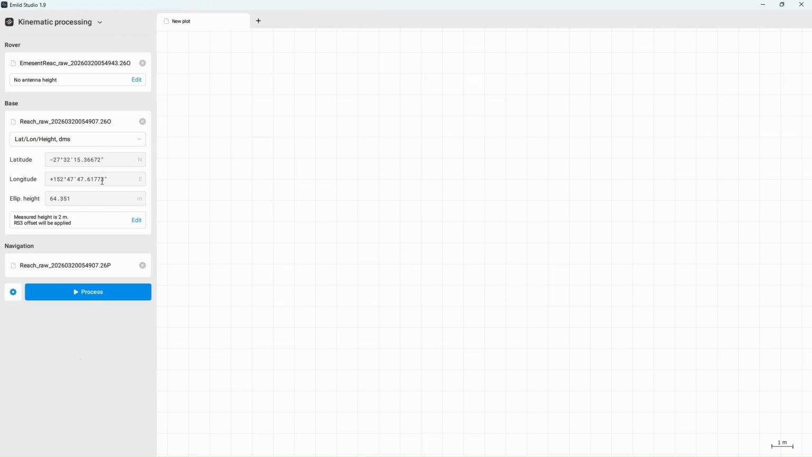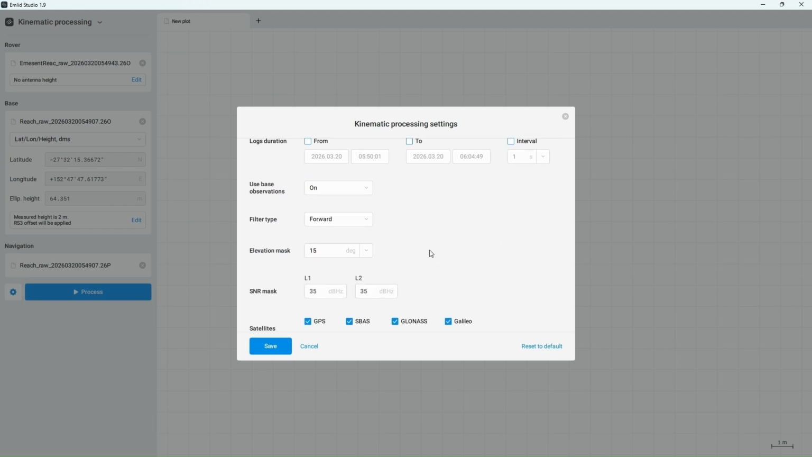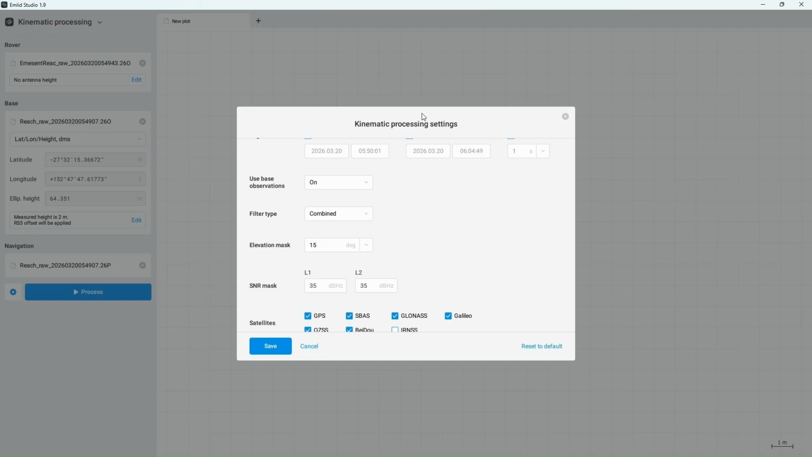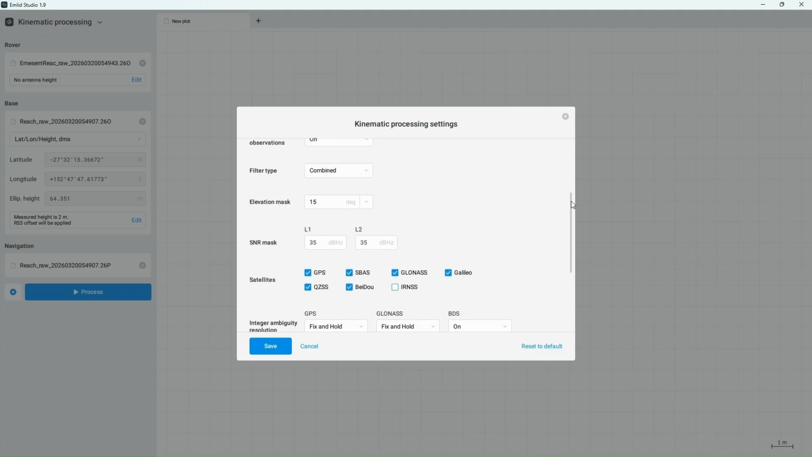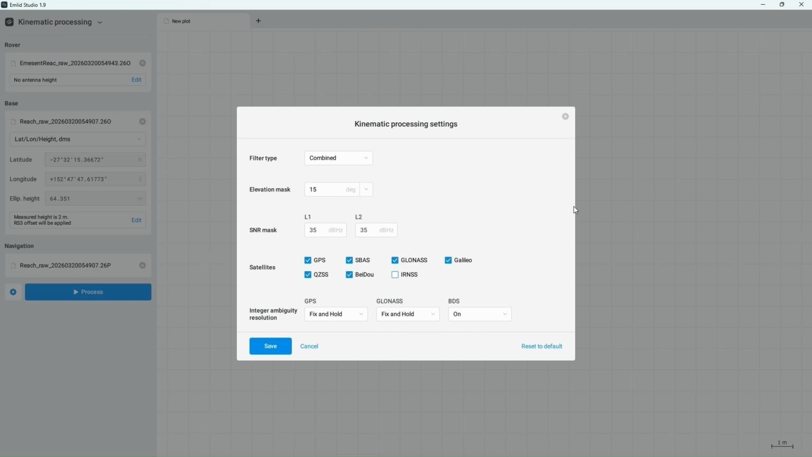The last step is to check and update the processing settings. From the default settings, there are two settings that are definitely worth changing. The first one is the filter type, change to combine. That will process the trajectory in both directions to get the best possible fix percentage. We also need to change the time format because we're going to be using UTC time. When first processing the data, typically we will start with just those two changes and leave the rest of the settings on default. It's worth noting that it can be beneficial to change a number of these settings, and it's worth looking at more information on this in our knowledge base. So I'm going to save that.